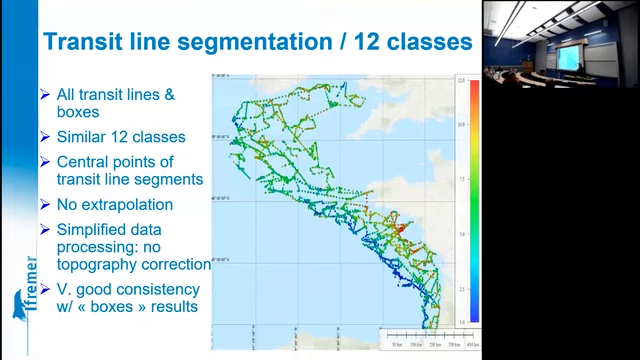So we have a lot of data that interconnect all these points. We have not conducted such a fancy, sophisticated processing as we did with the boxes themselves, meaning that we have not as carefully corrected for the incidence angles due to the topography. It's more simple than that. Nevertheless, with this simplification, we conduct the same processing, the same classification, and here we are.